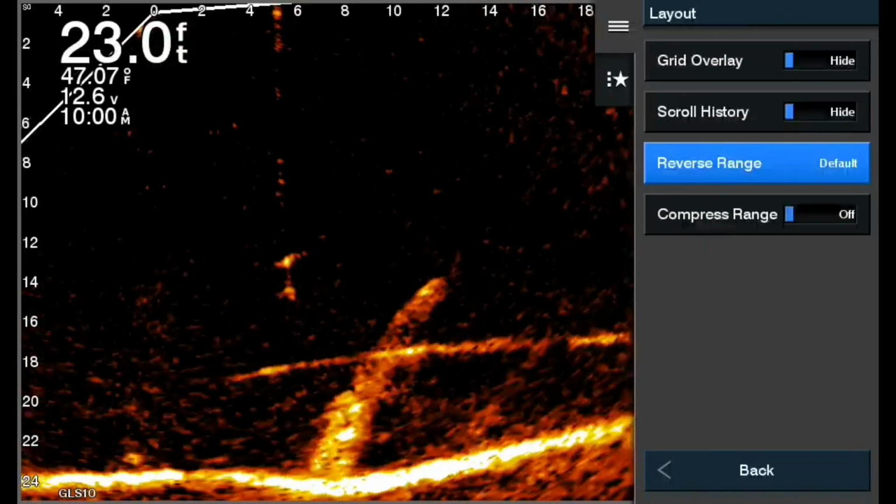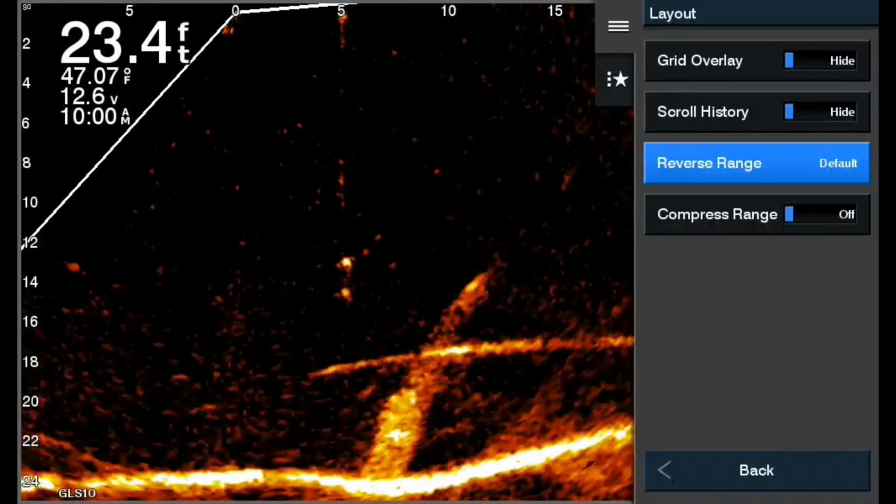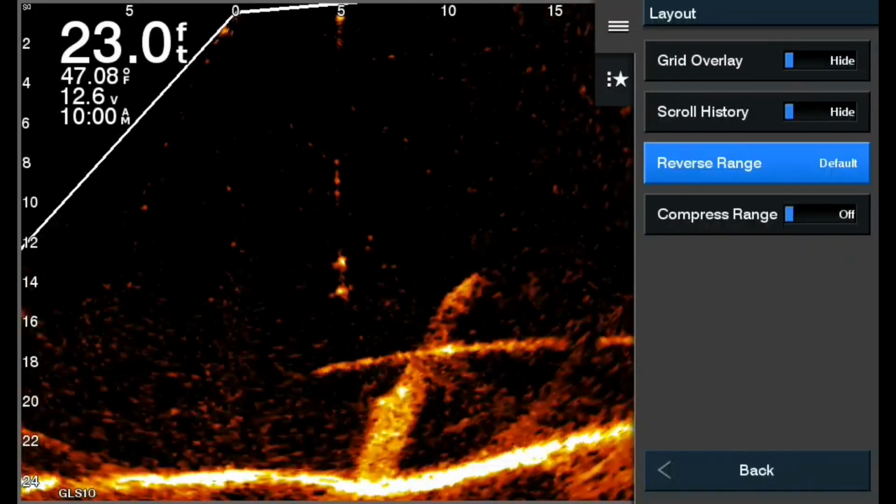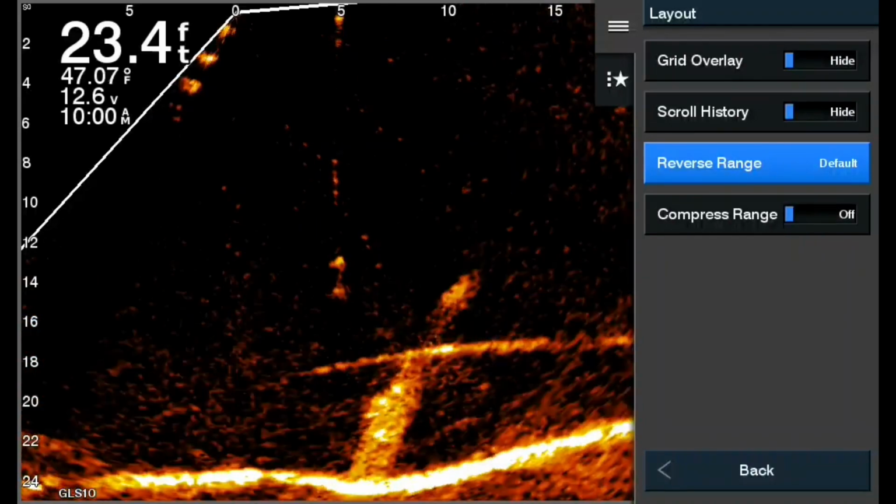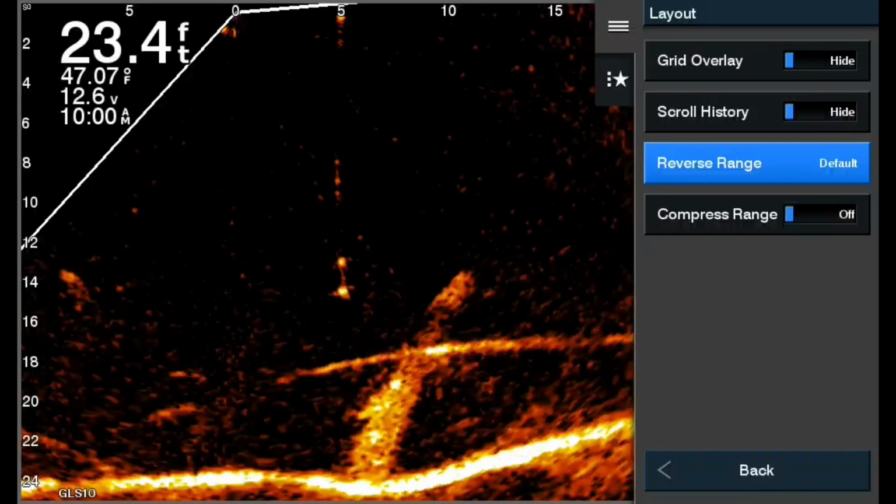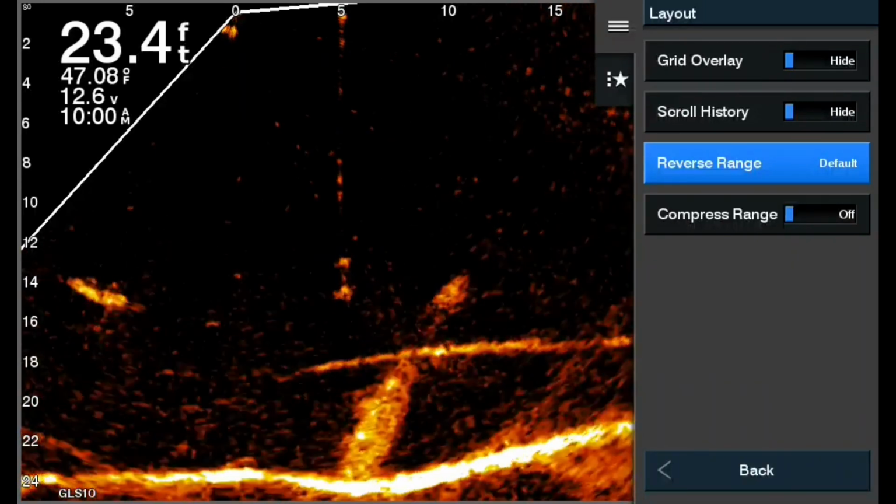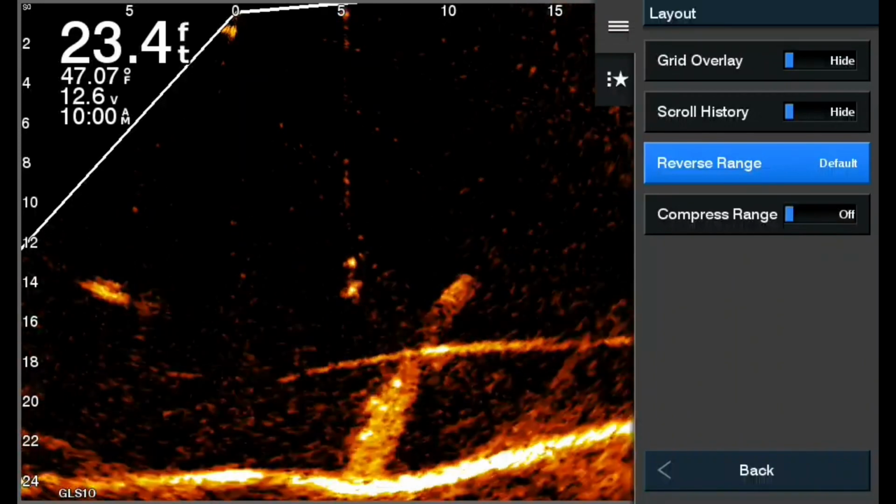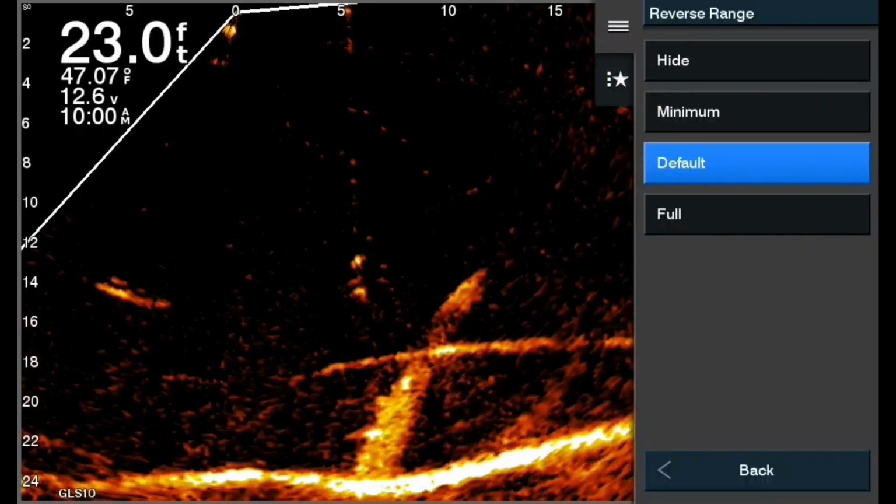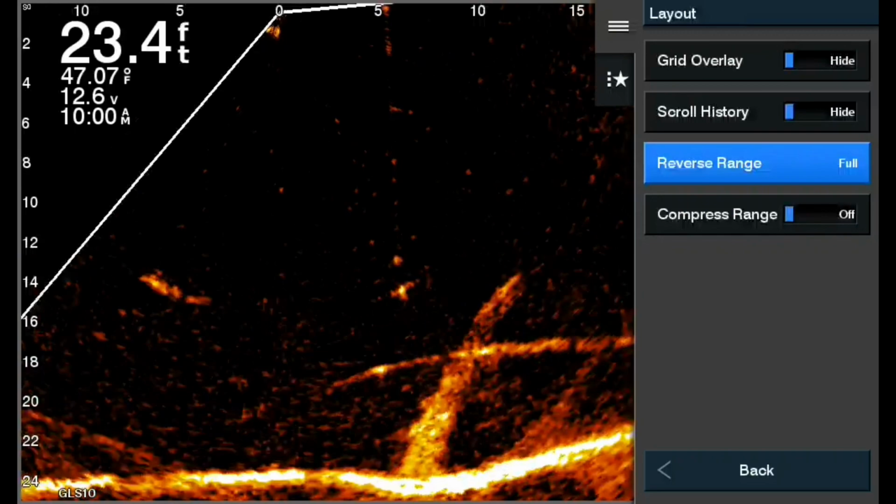Well, when you go to the default, what this does is it moves where the 0 is on your screen. Now, if you're bass fishing, for example, you'll want to use the reverse range, which is completely off. That takes the 0 and puts it all the way up in the top left-hand corner, because when you're bass fishing, for example, jerkbait fishing, crankbait fishing, Alabama rig fishing, you'll want it completely off. That way you can maximize the forward look of your screen.